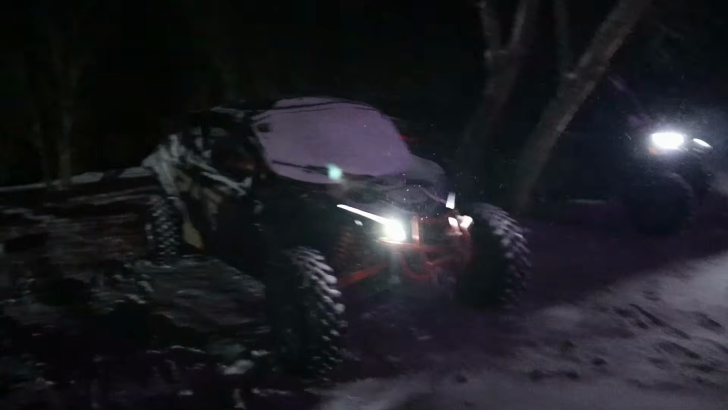But we got the X3 that drove up, and then I got the Polaris Ranger warming up so we can make our trek back. We'll probably grab some footage on the way back.